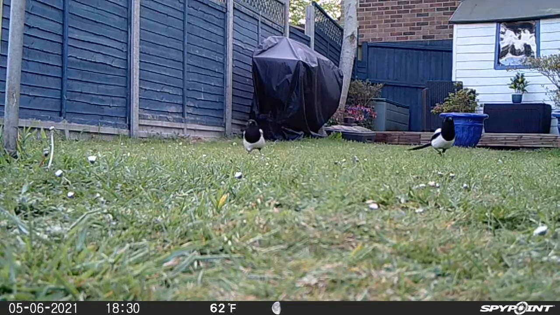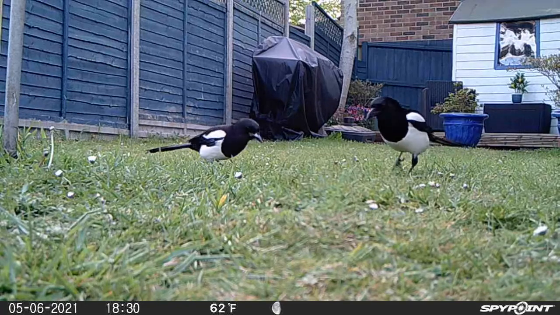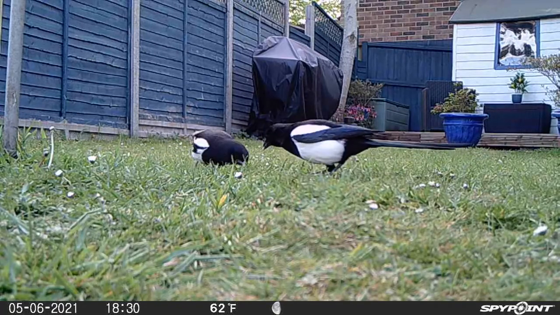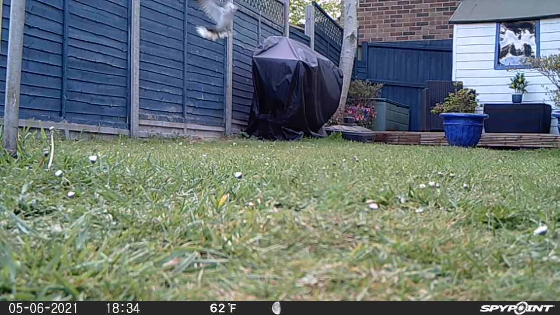These two acting a bit like Ron and Reggie, obviously not fans of sharing. I think this is a collared dove. I'm not really sure. Please correct me in the comments. Thank you.